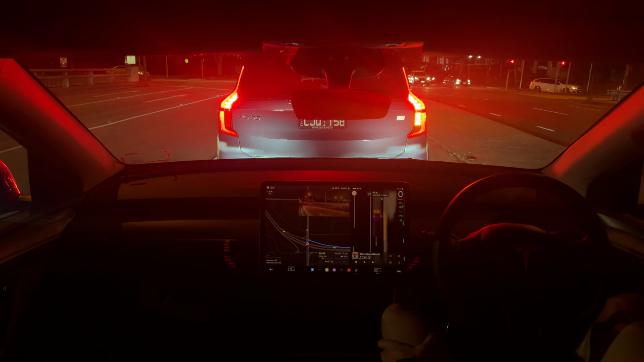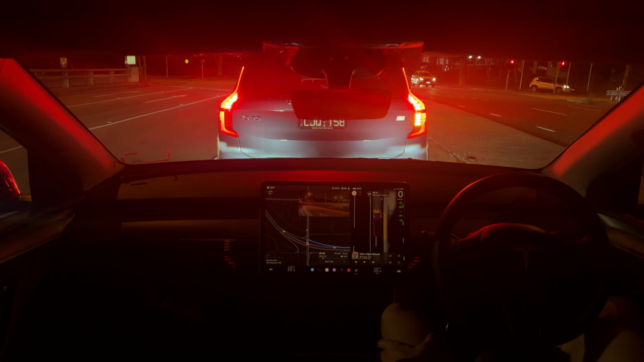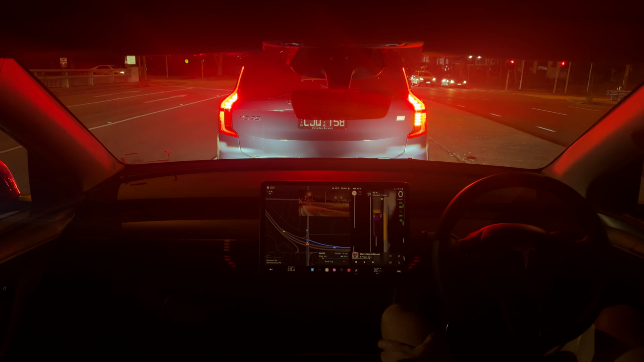It's a fun little game when you've got a Tesla, just trying to take your foot off the brake at just the right moment to stop this public car. That probably was a little bit close. But yeah, what's been happening with Autopilot in Australia?